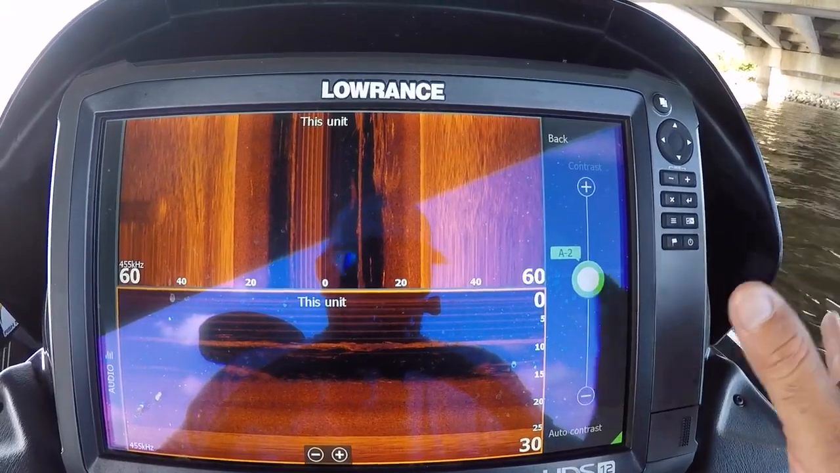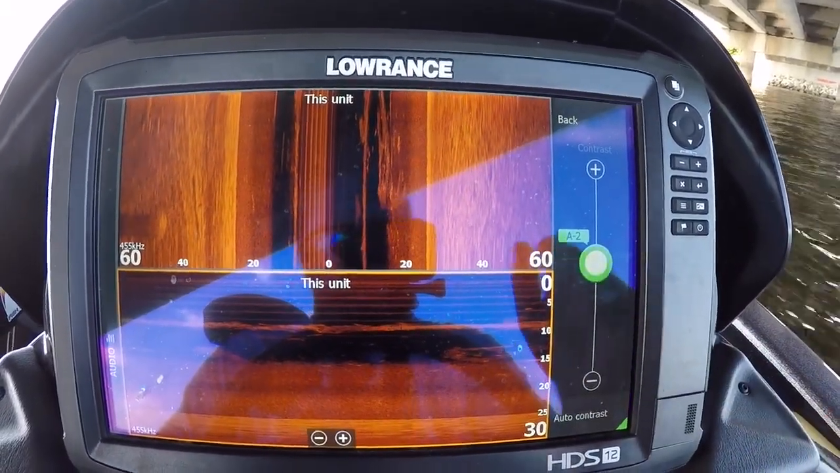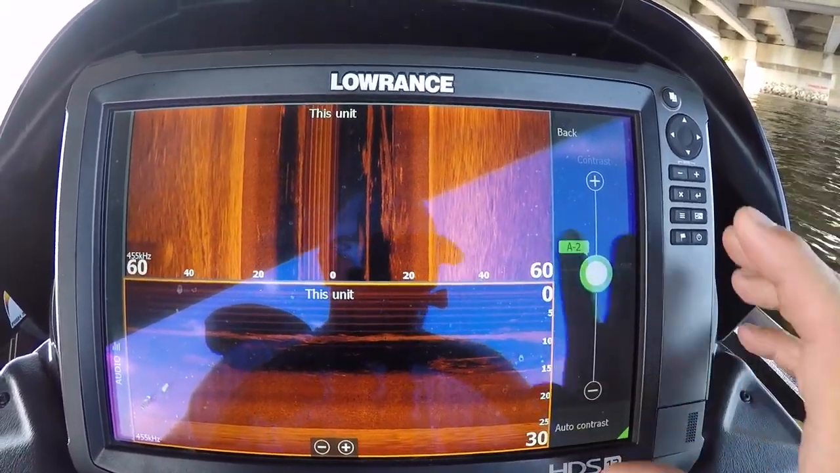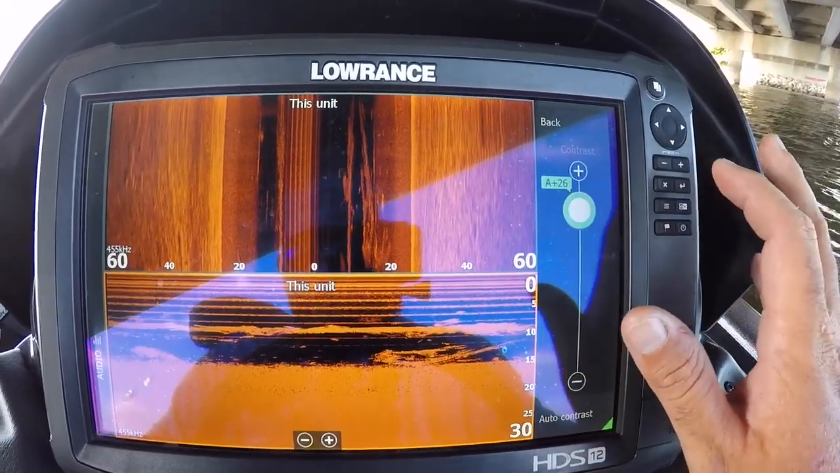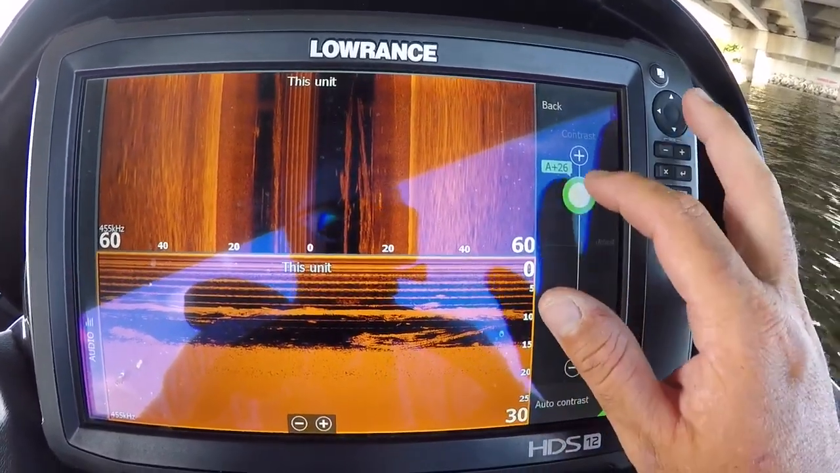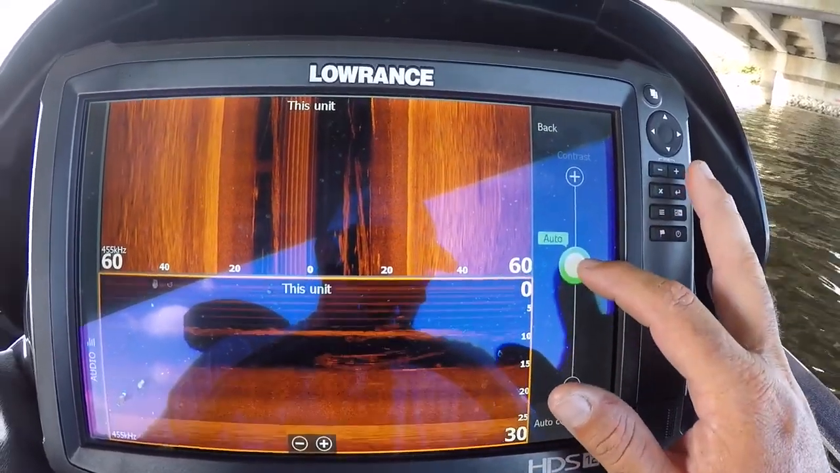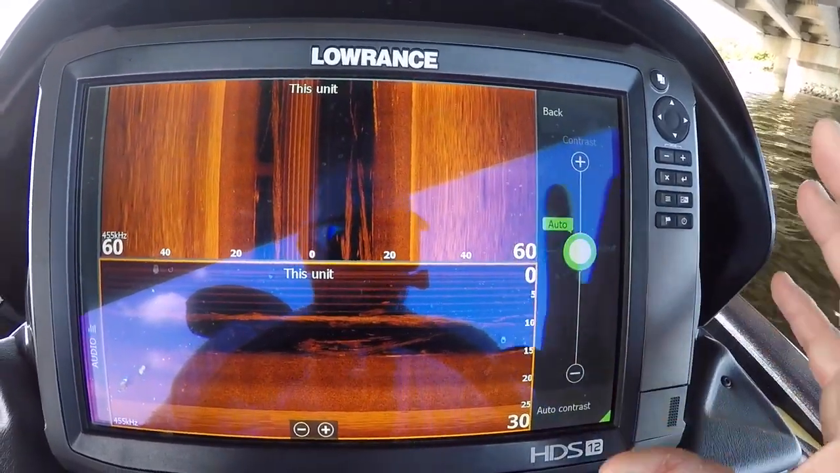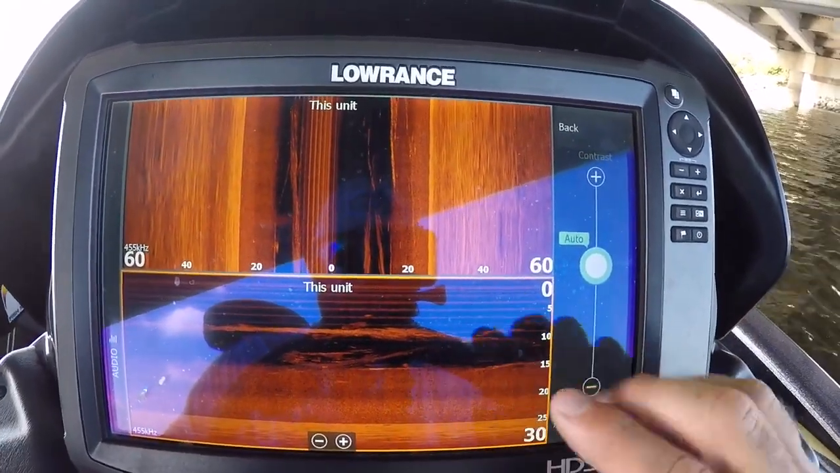Contrast, okay guys, contrast is just like sensitivity on your sonar. For down scan and side scan, contrast is your sensitivity setting. So as you can see, if you flip this thing way up, the image is going to get too hot, it's going to be hard to distinguish anything. Flip it way down, the image is going to get dull, it's going to be hard to distinguish everything. Like we said on the sonar, these things come out of the box really good. Like this auto contrast is really good.